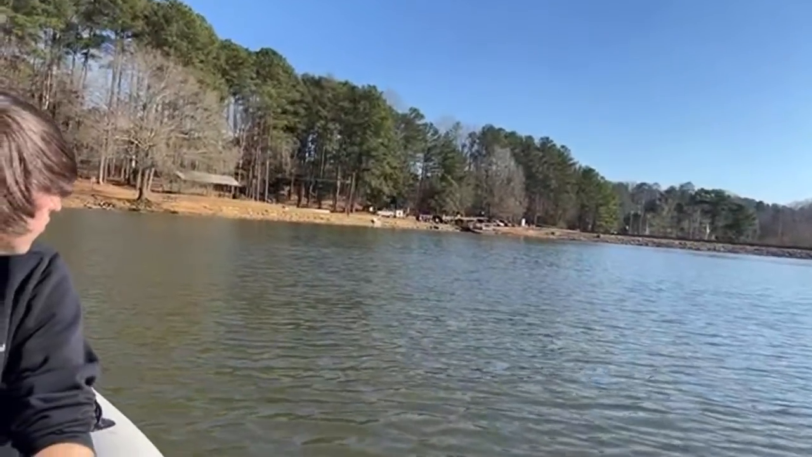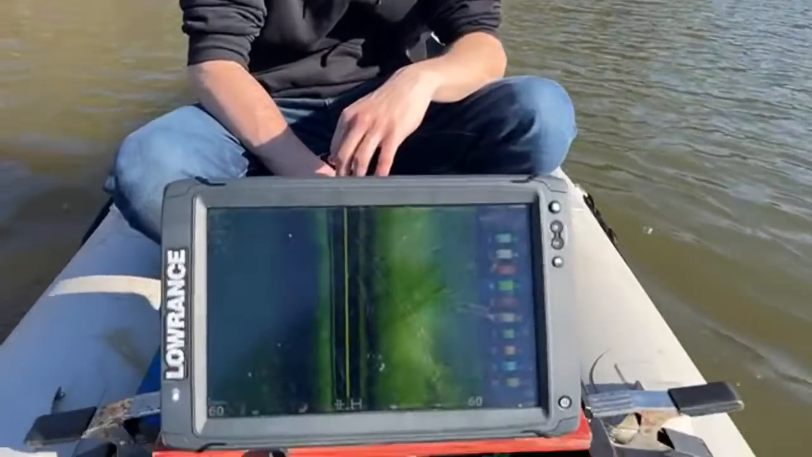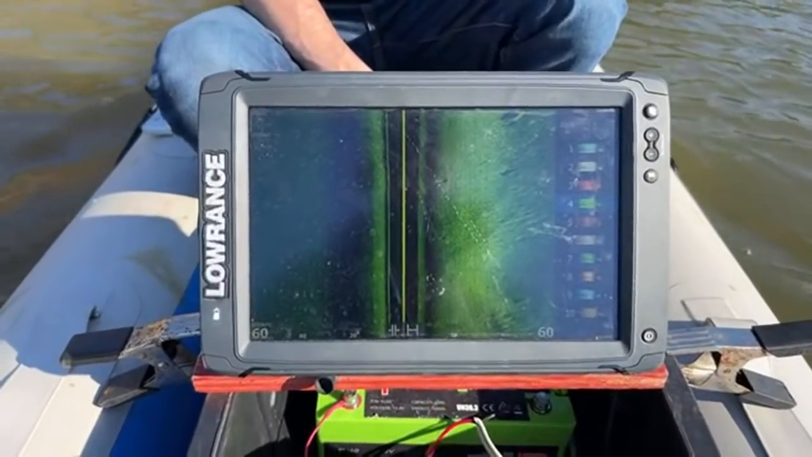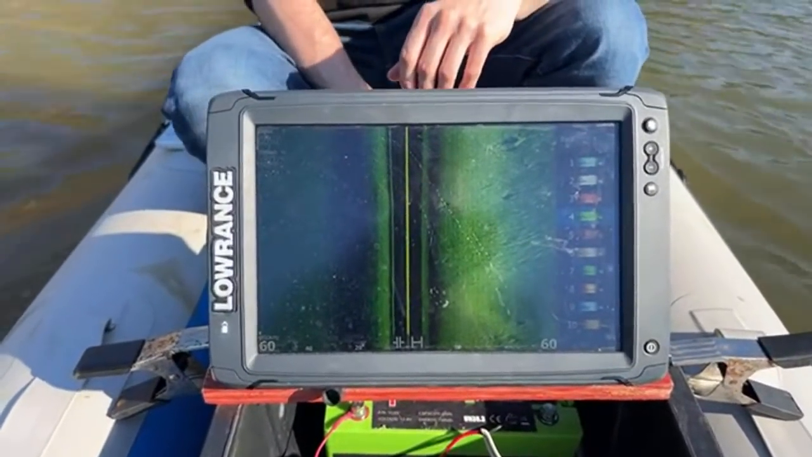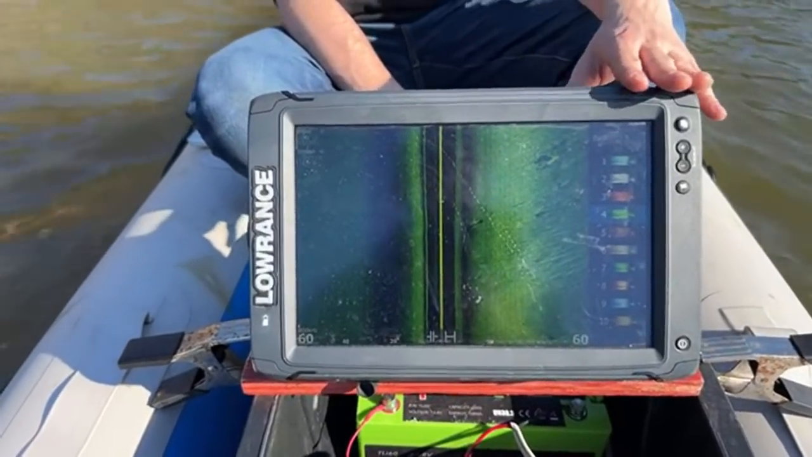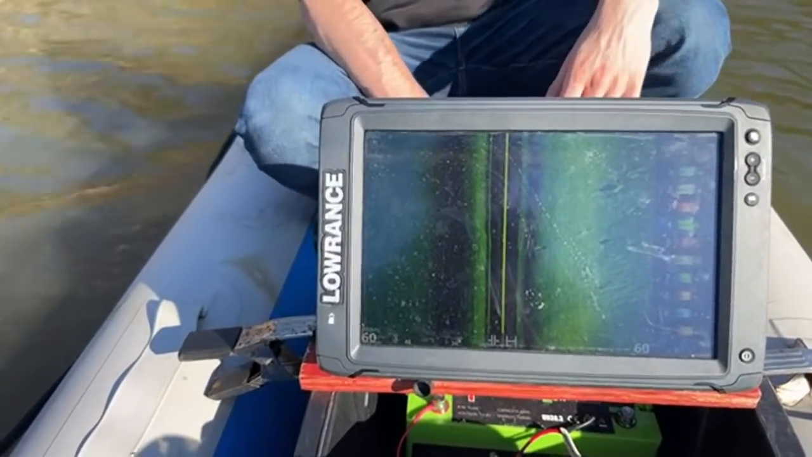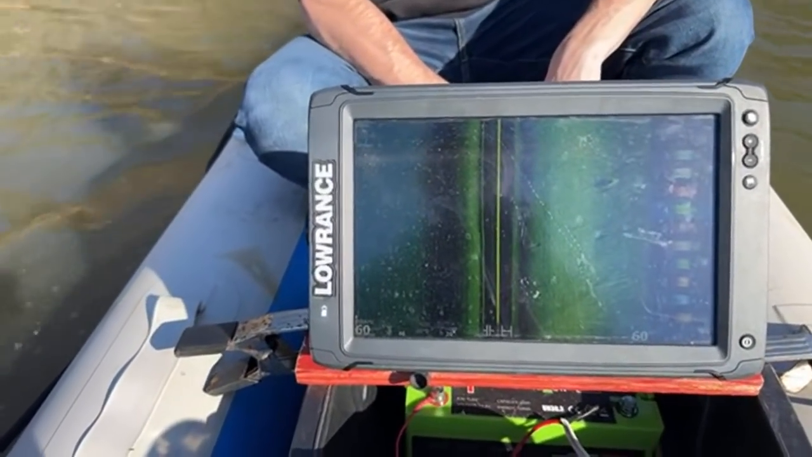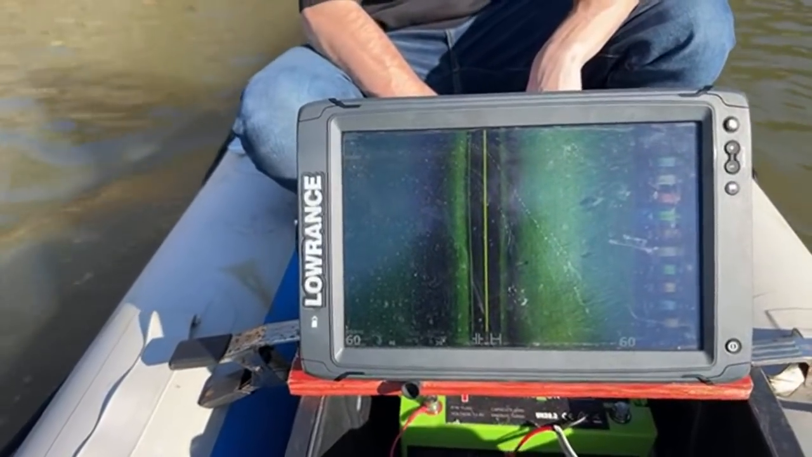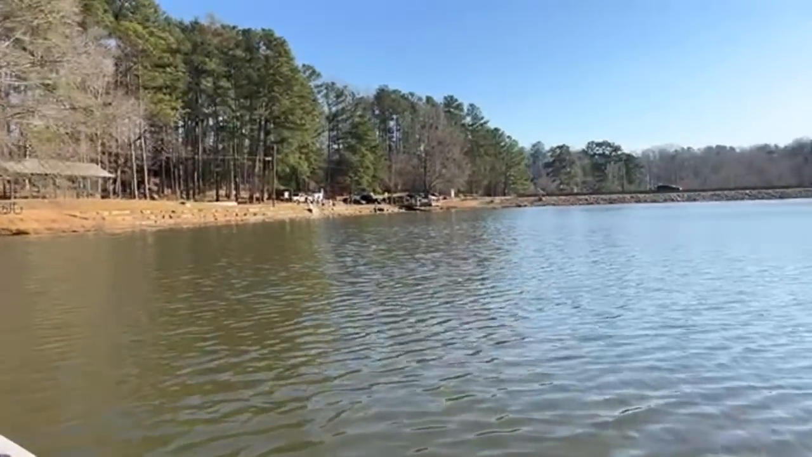We're going just a little bit in between 3 and 4 miles per hour. Oh, we got a lot of people waving to us over there. Man, what is that? Are they calling us over? Are those people calling us?